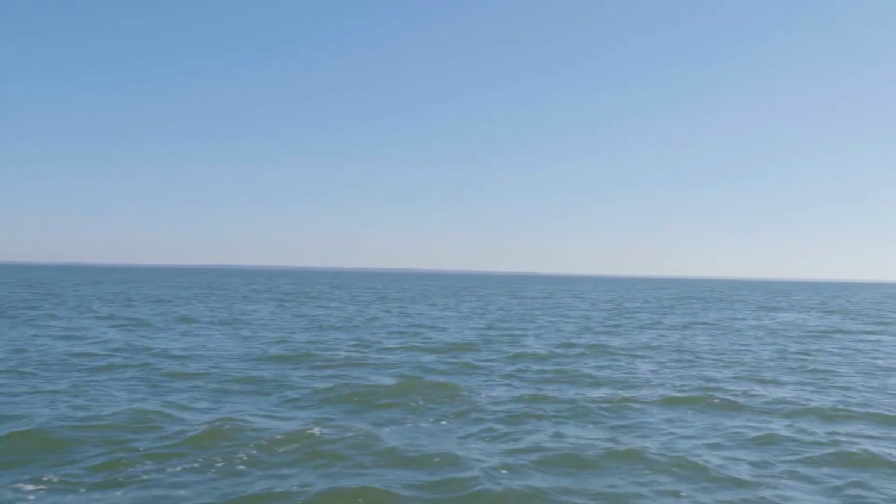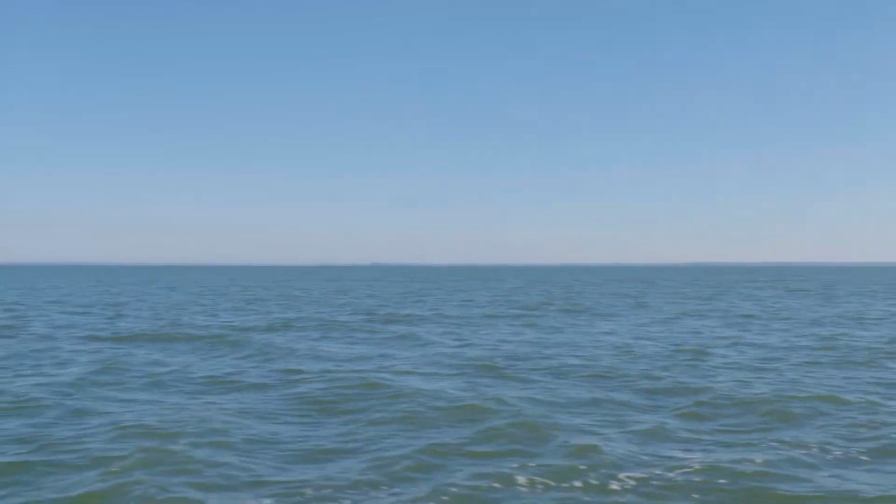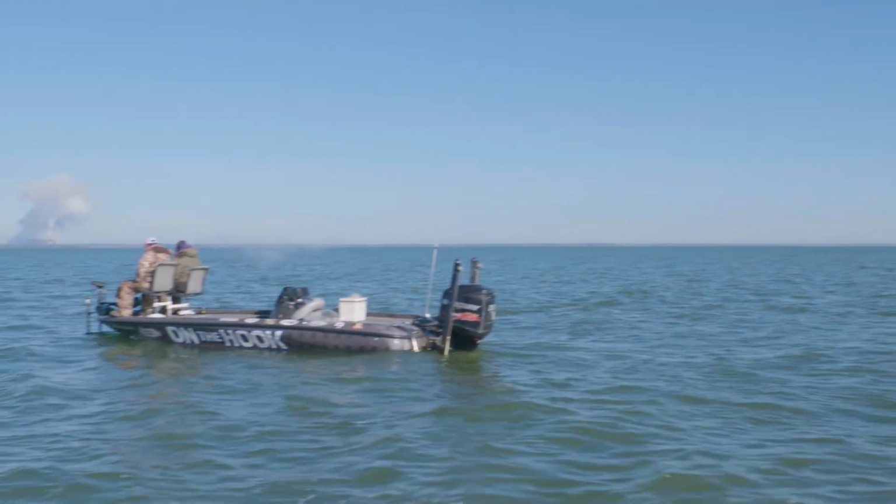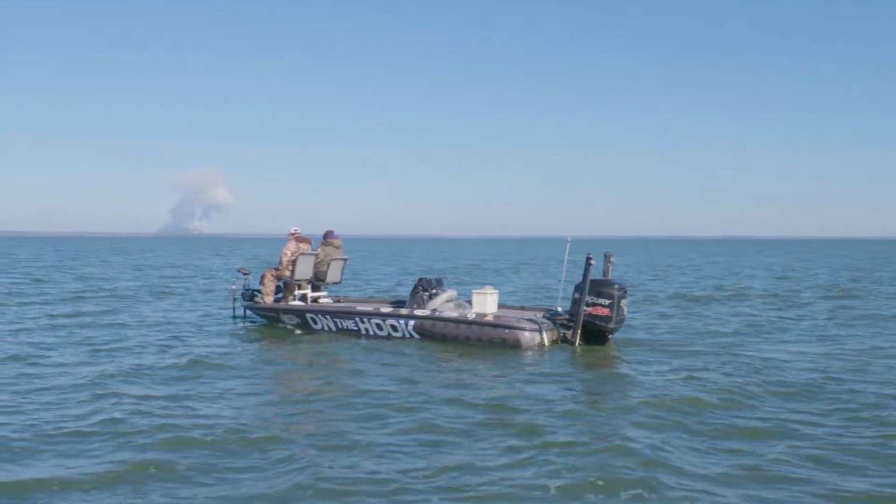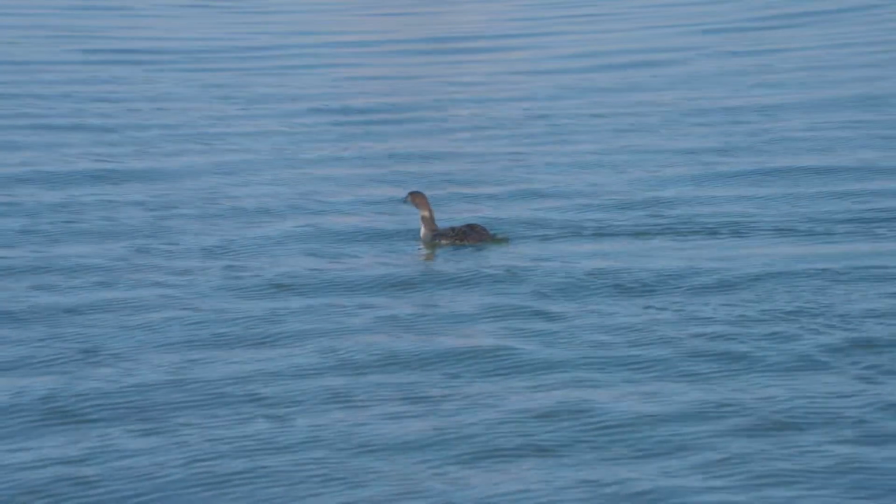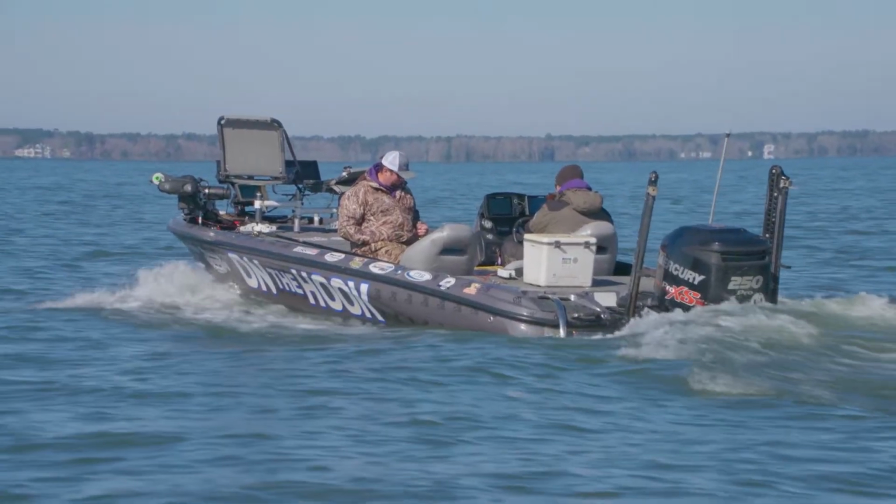This is Santee Cooper. Santee Cooper's made of two lakes, Lake Marion and Lake Moultrie. Today we're going to be fishing on Moultrie, which is the lower lake. They're two different lakes. They fish completely different. Moultrie's just a round, deeper lake. You're at the mercy of the wind on this lake. There's a lot of days you can't fish it because of the wind, but this lake's got some monster fish in it. They started production on both lakes in the late 30s, and it was dammed up in the early 40s.